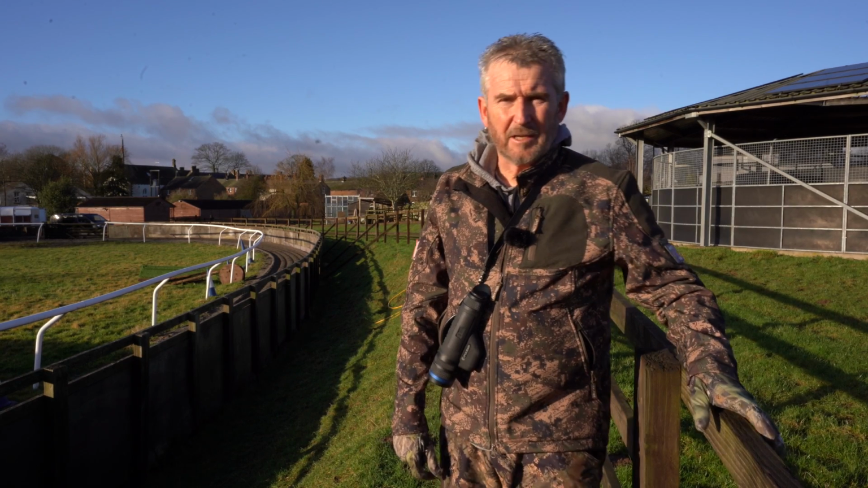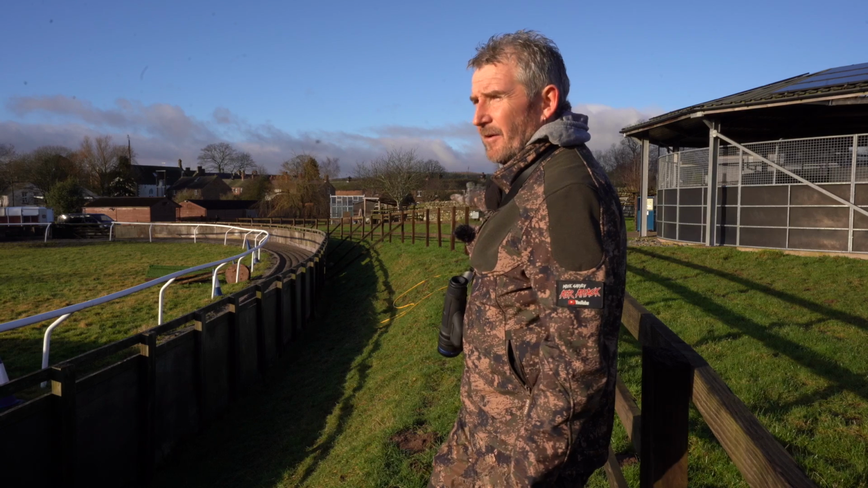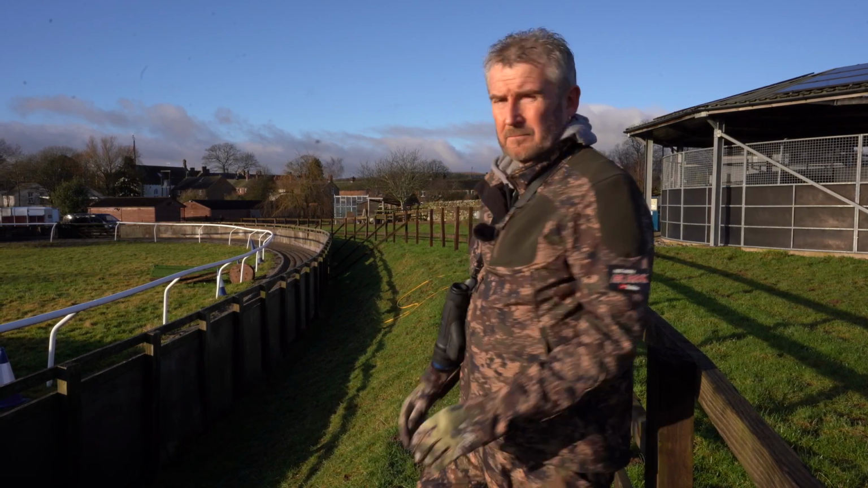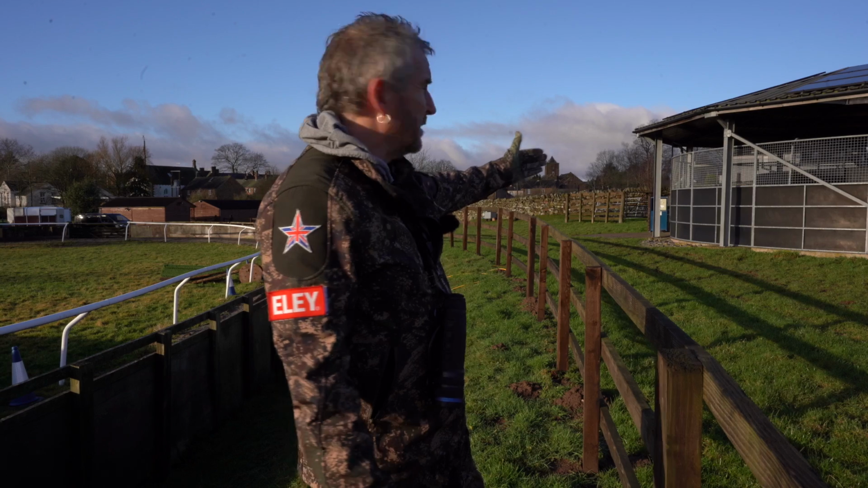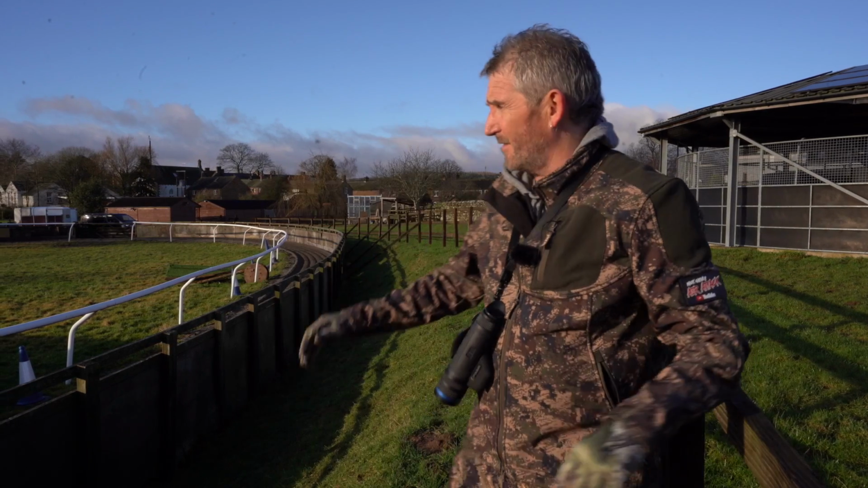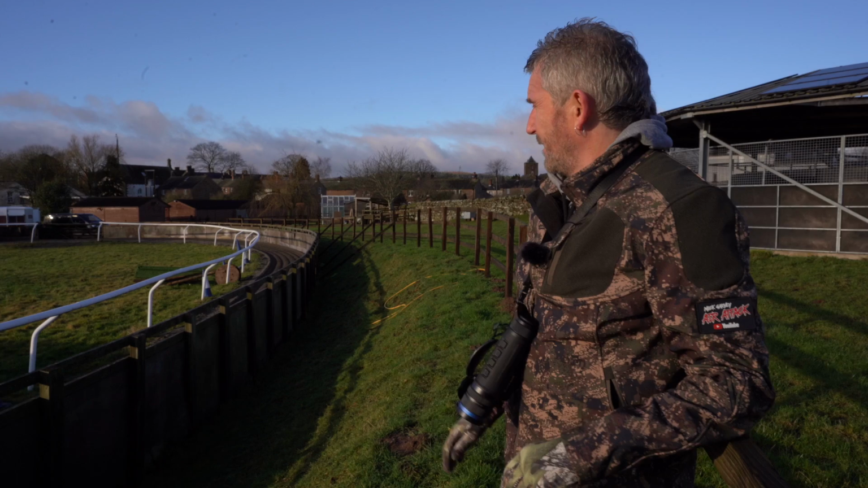Right, this is going to be our second port of call tonight. Once we come through the stables, we'll check that area out. We'll keep to the wall, which you can see behind us, and walk along that wall to mask our movements, then we'll walk towards this fence. We've got a perfect elevated position looking into this grassy walking area.